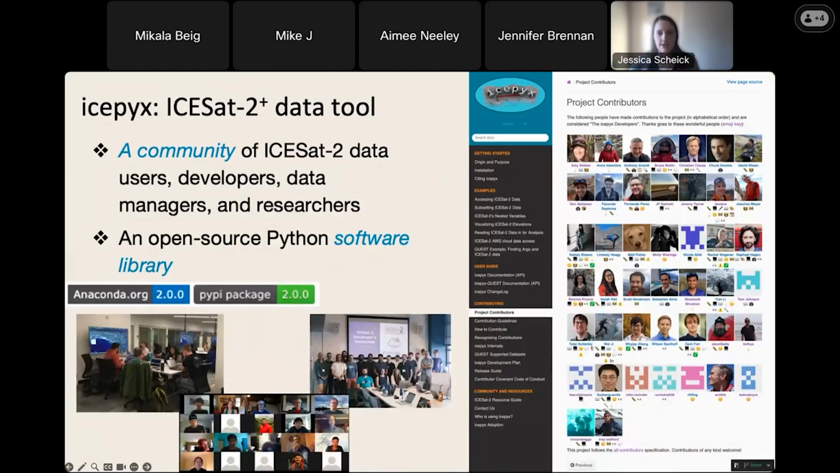And so with that, I'll dive into icepyx. What is icepyx? icepyx is an ICESat-2 data tool, with a little plus sign. It currently works for ICESat-2, but it has also been explored for working with certain eccentricities of GEDI datasets, and could theoretically be extended to just about any HDF5 dataset.